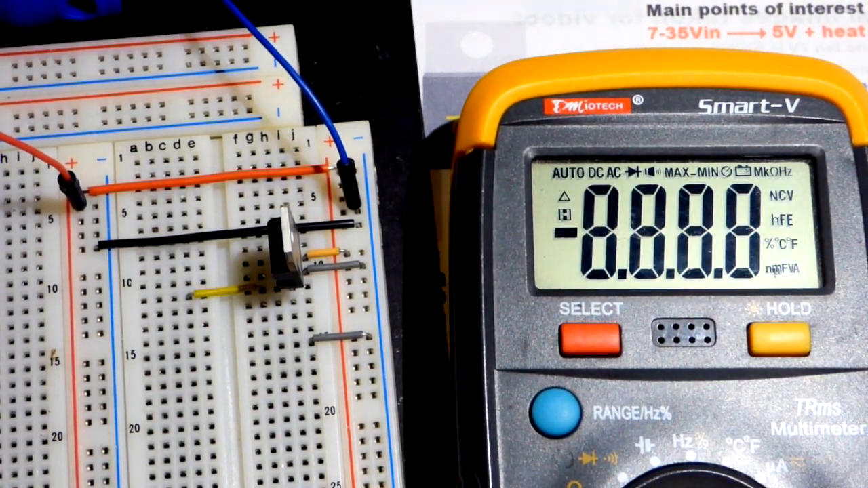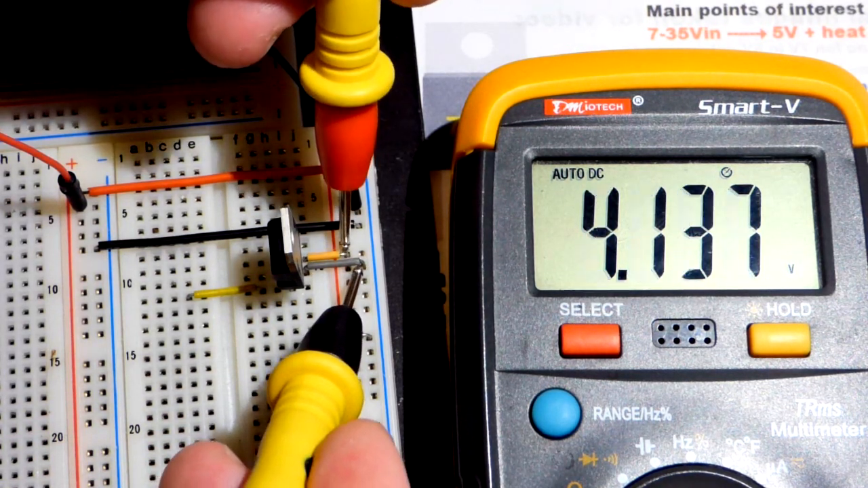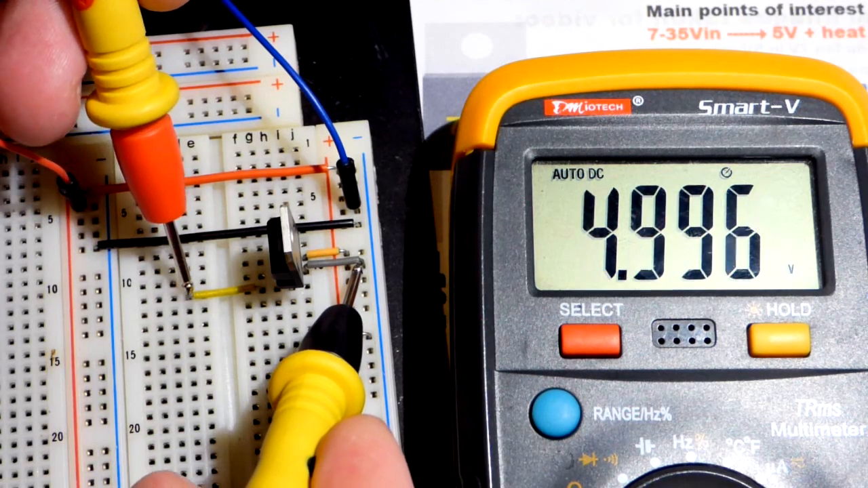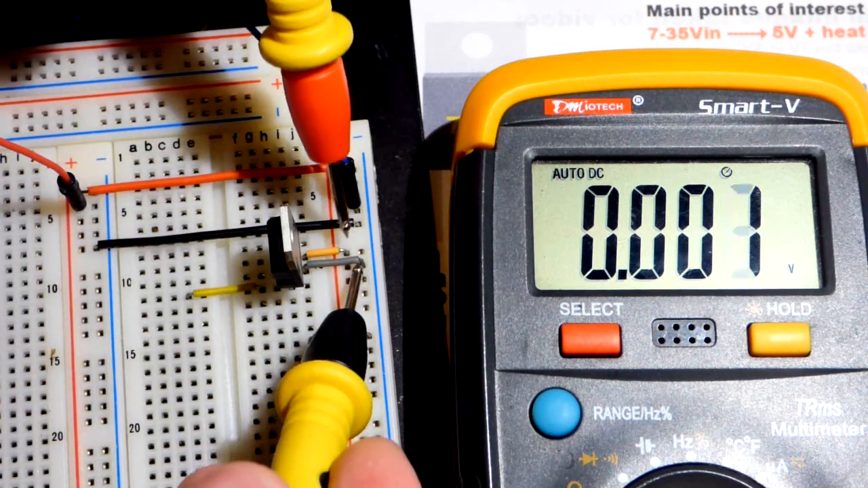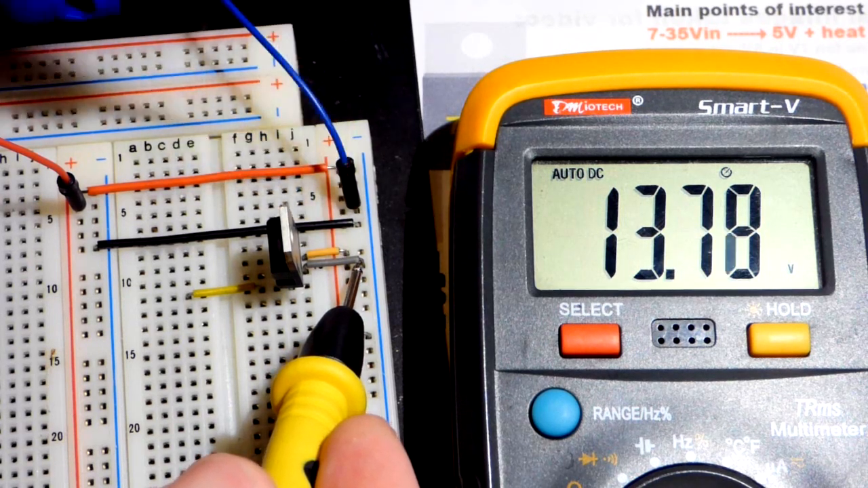I have my bench power supply powering the board at 7 volts right now. So it comes to this jumper. We come over to this jumper. It's 5 volts. So pretty straightforward. Now I'm going to just quickly turn the dial up. Now it says 13.8 on the display. And it's 13.8 right there.